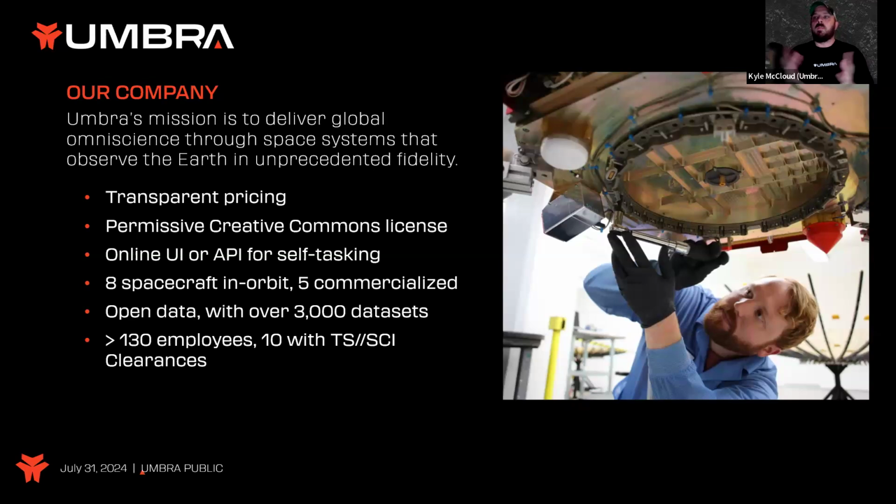Perfect. All right, so a little bit about our company. Umbra has taken some positions that at times are seen as a little bit controversial in the space industry. We have decided that we have transparent pricing. Mike and I were talking about this just before we started, how he in the past had looked for pricing through Airbus and other systems and couldn't find it. We are fixing that for you.